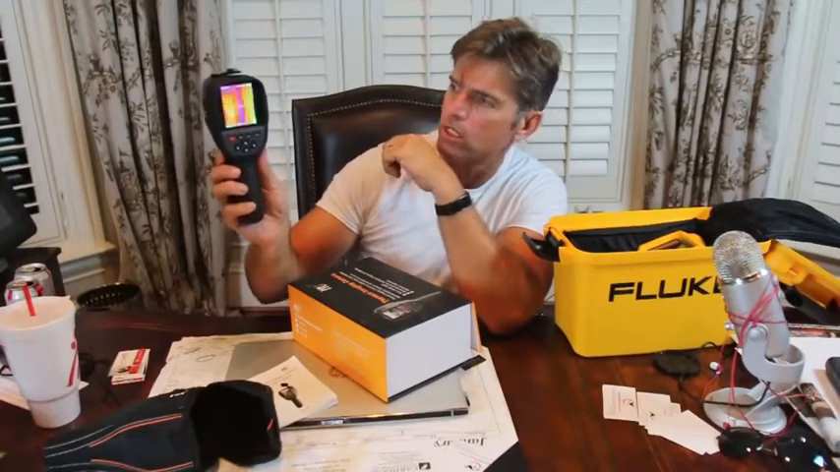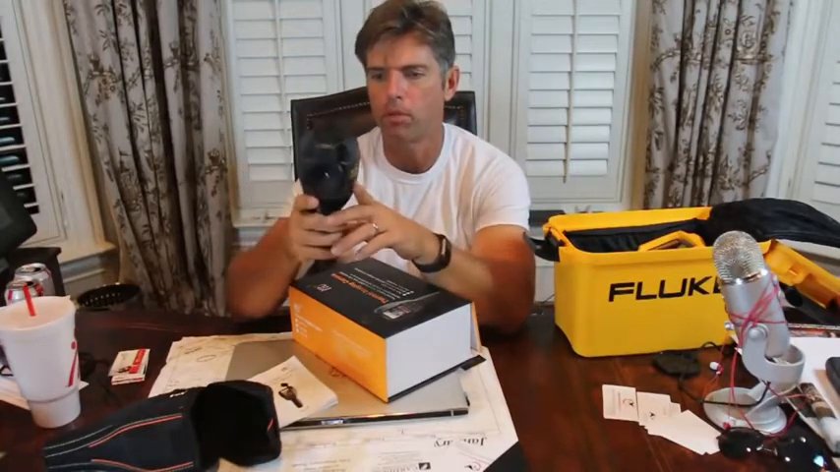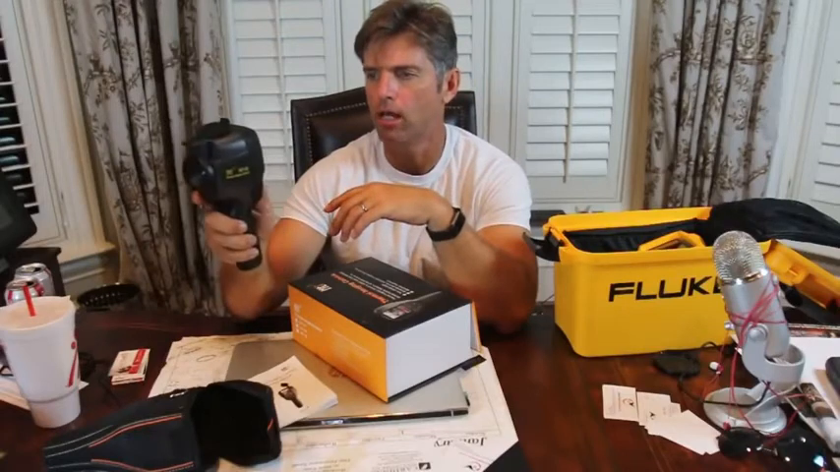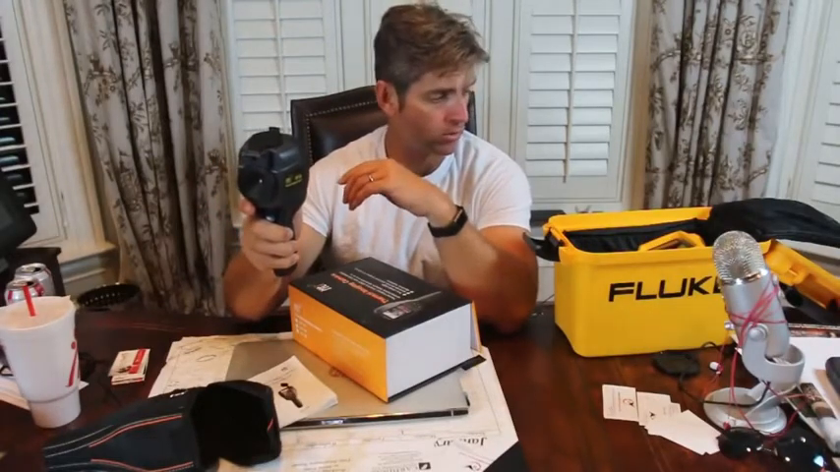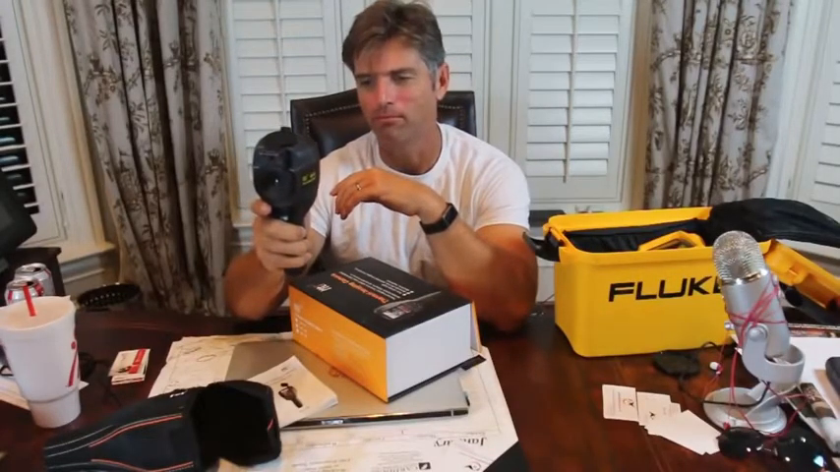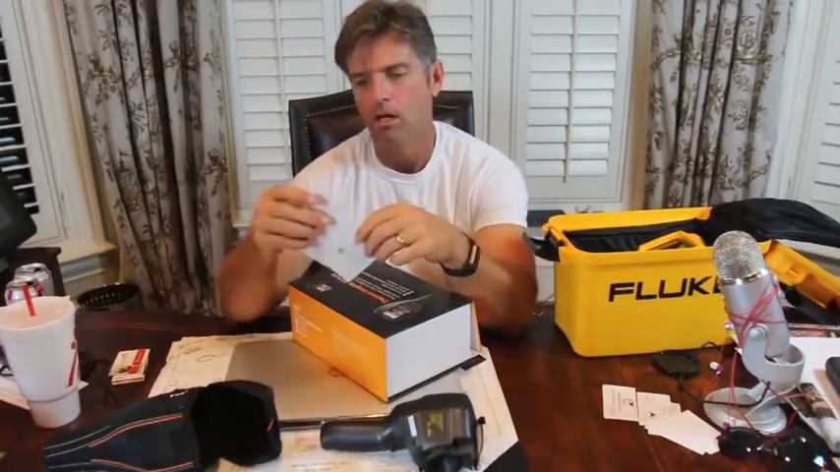So anyway, we'll check it out here shortly, but let's read a couple of specs on it. I do like it. It's a nice feel to it, a lot smaller, but it's supposed to have a higher resolution than the other cameras I got that cost a lot more. Of course, I've had them for a couple of years now. So, technology obviously gets better as time marches on.